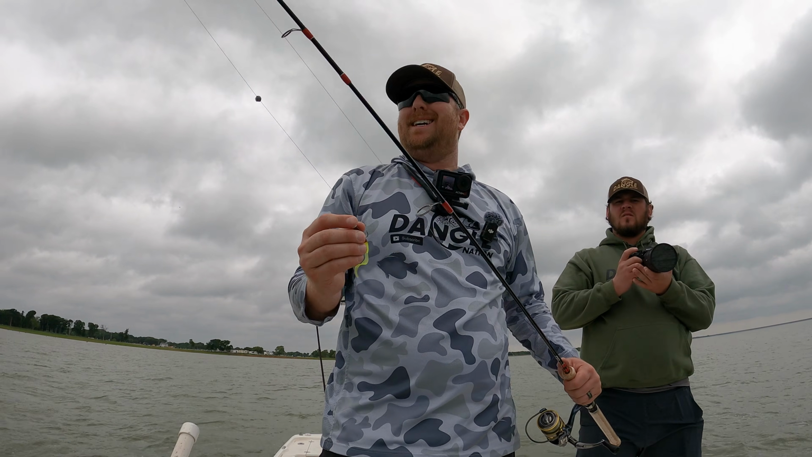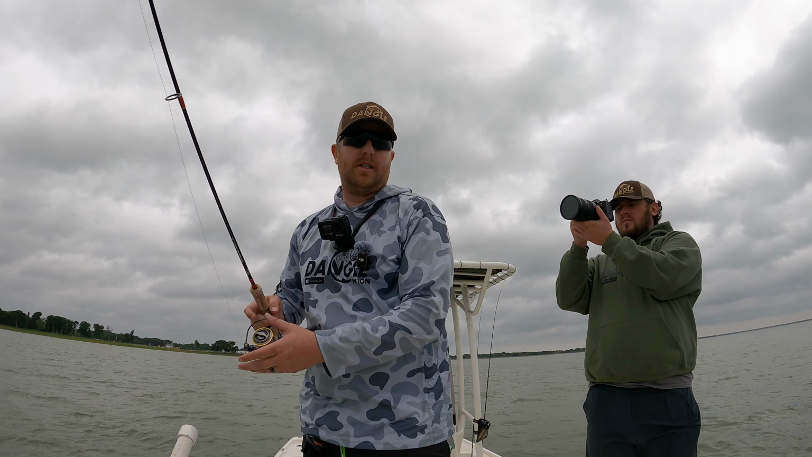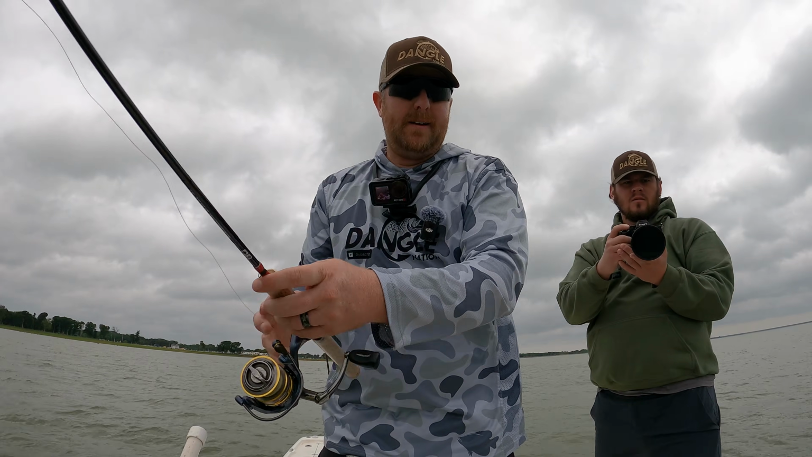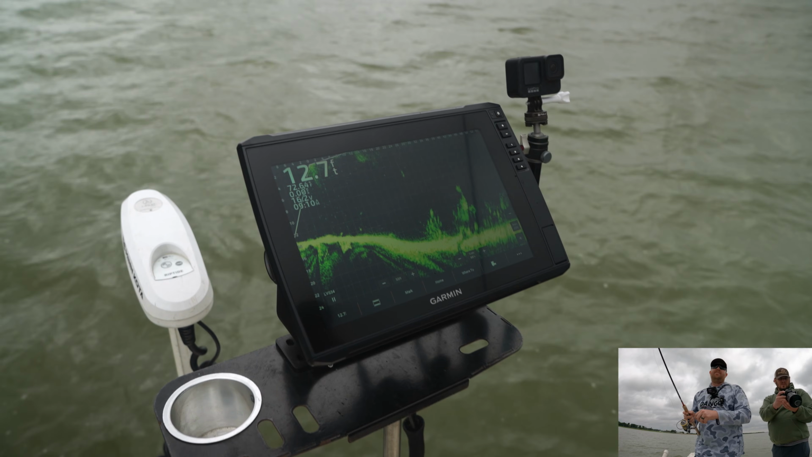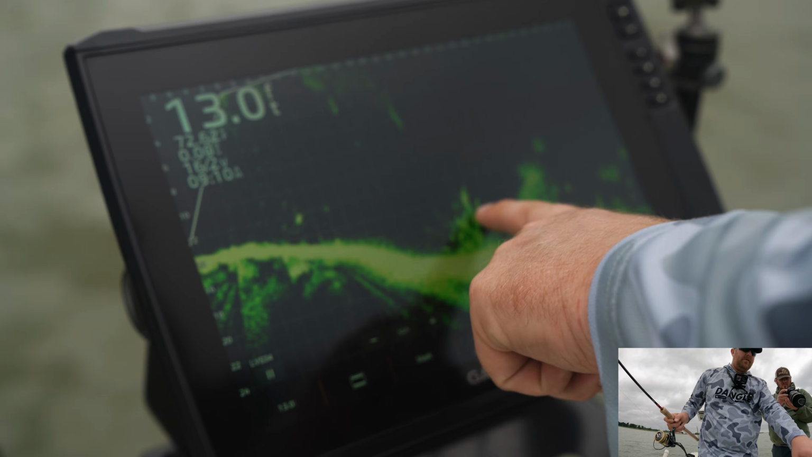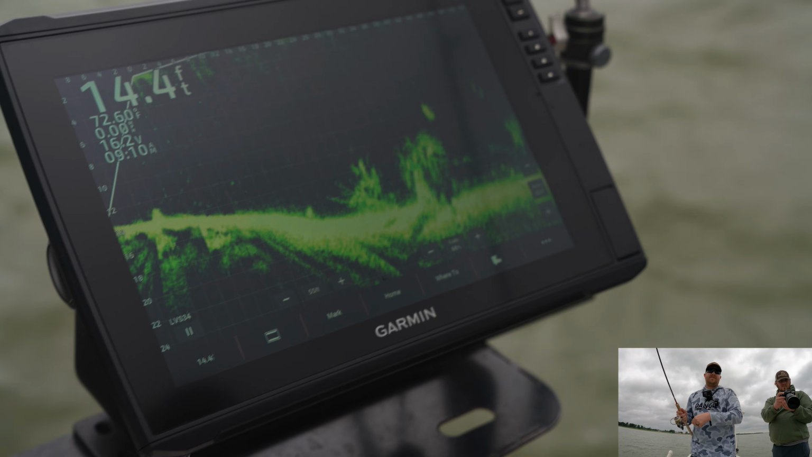Drop down that first spot. Didn't have that much luck, so we came over to another spot that I know. So right now the fish are at about 28 feet. Yeah, it's a little farther than I want to be. So I'm going to push up a little bit. You can see in the top of this tree, there's some good size fishies right there.